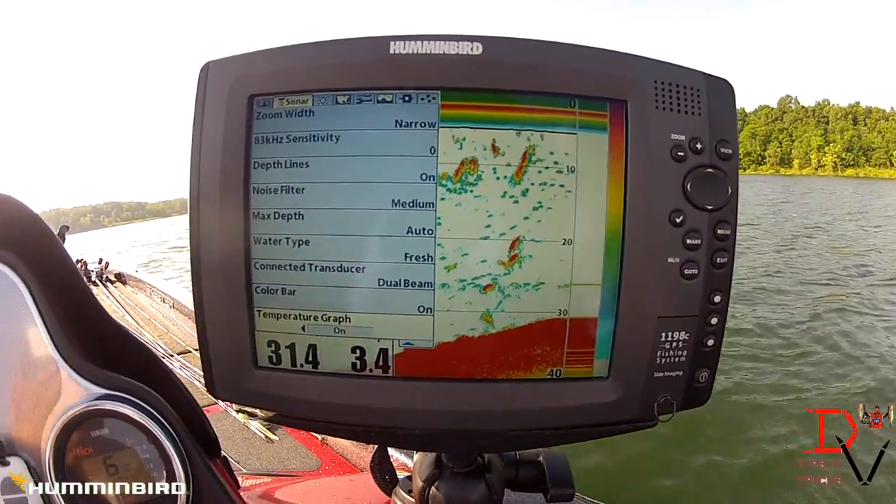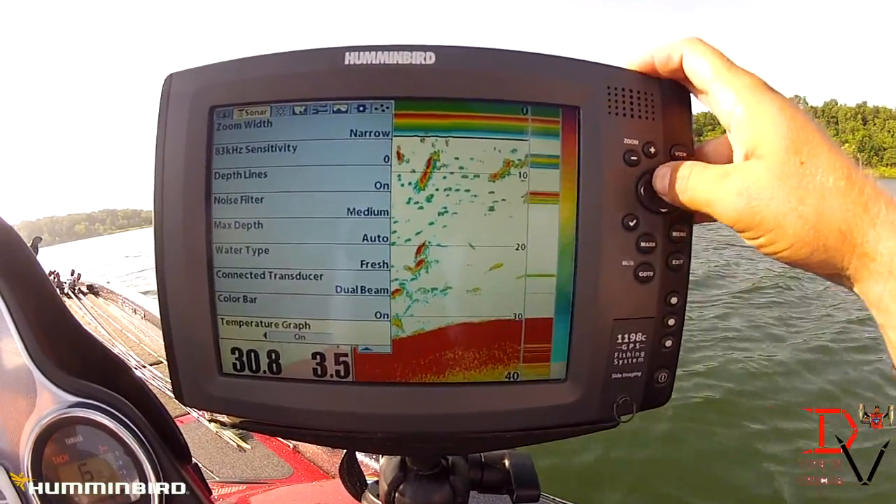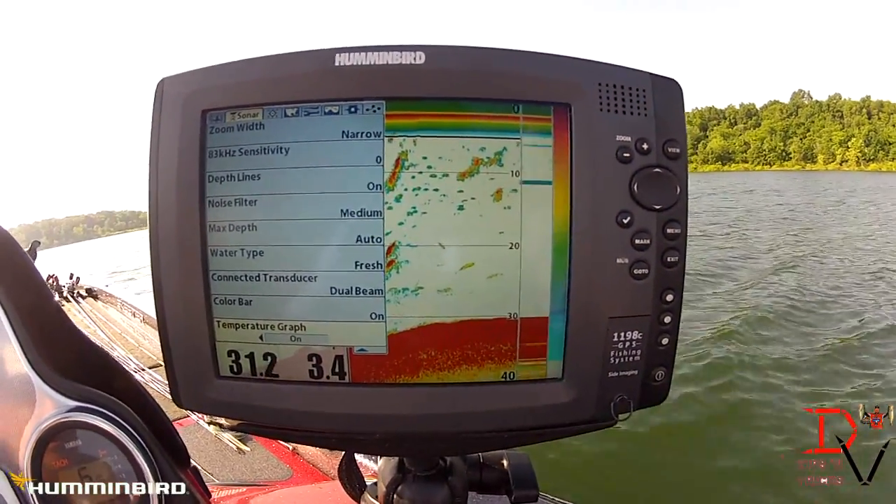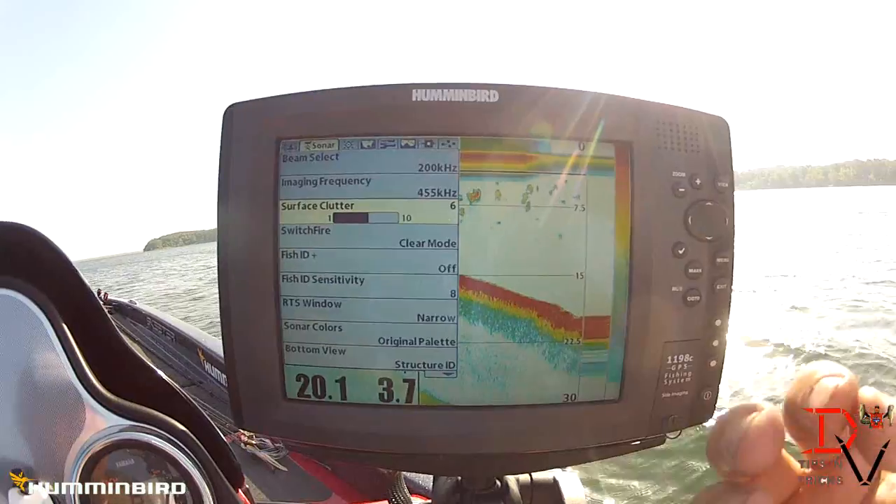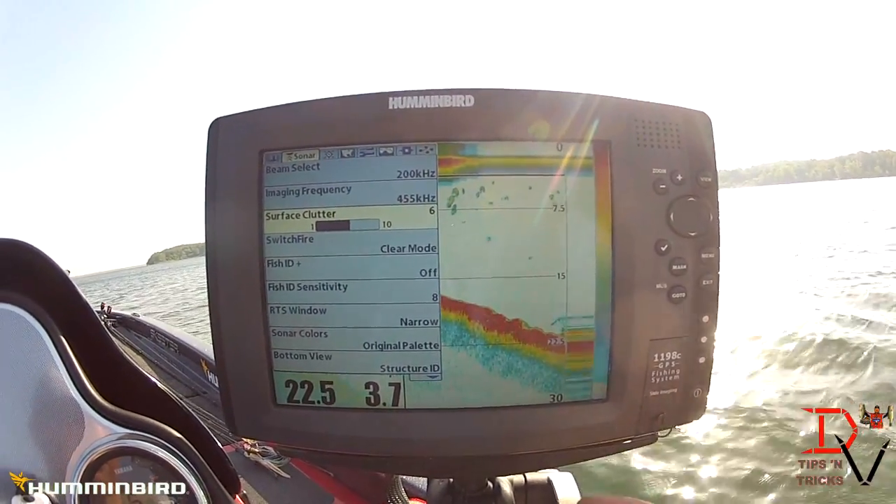That's just a couple little tips to help you get more out of your 2D sonar. They're a really nice feature, and they really help you find fish. You've got to remember that 200 kilohertz is only a 20 degree cone, so it's a third of depth.